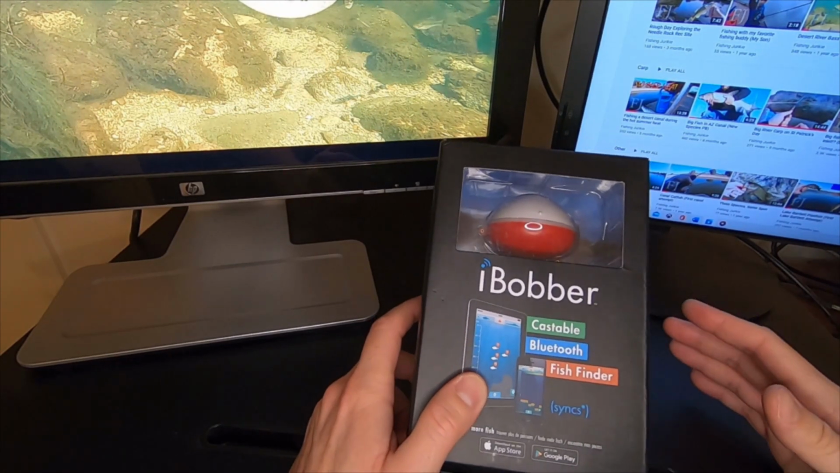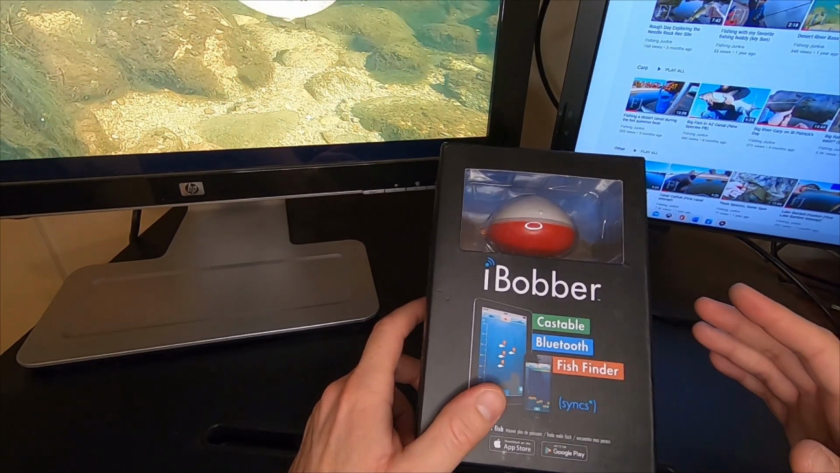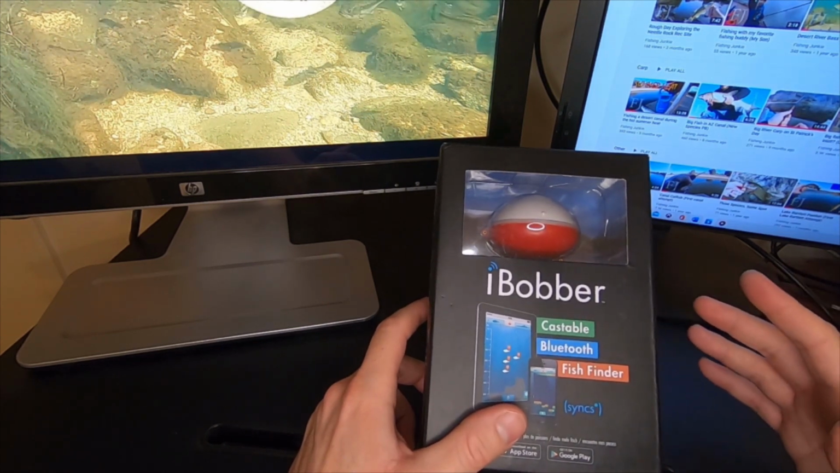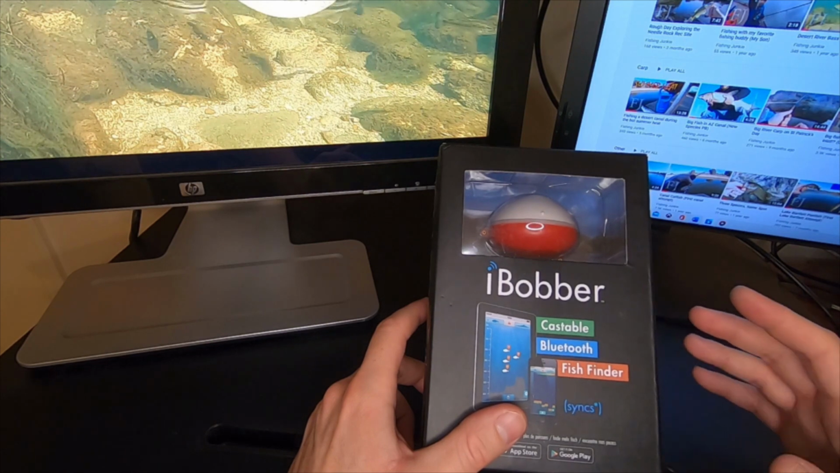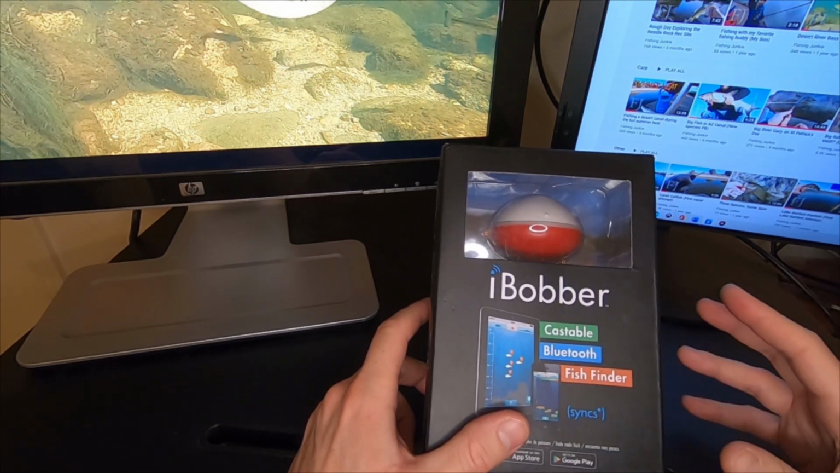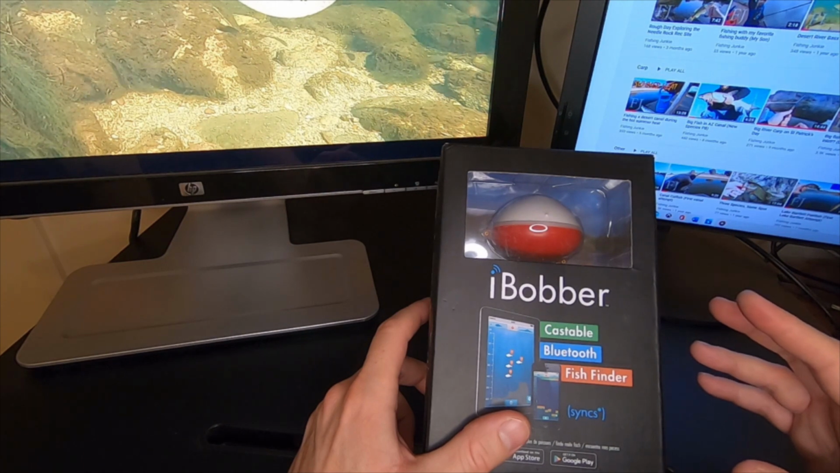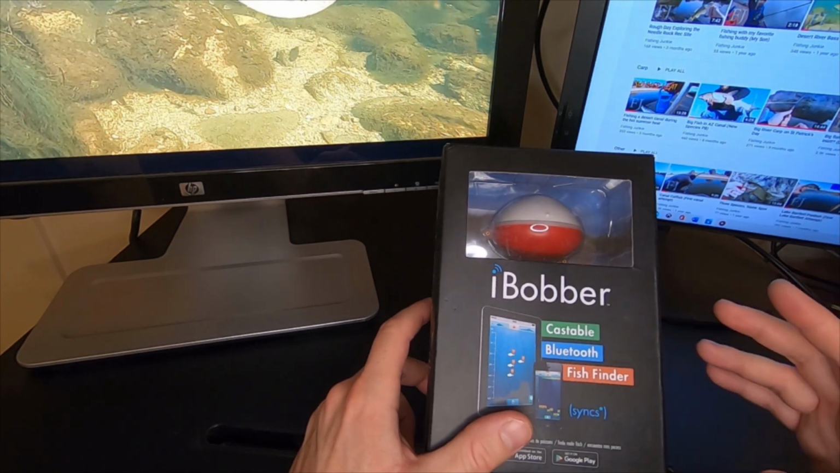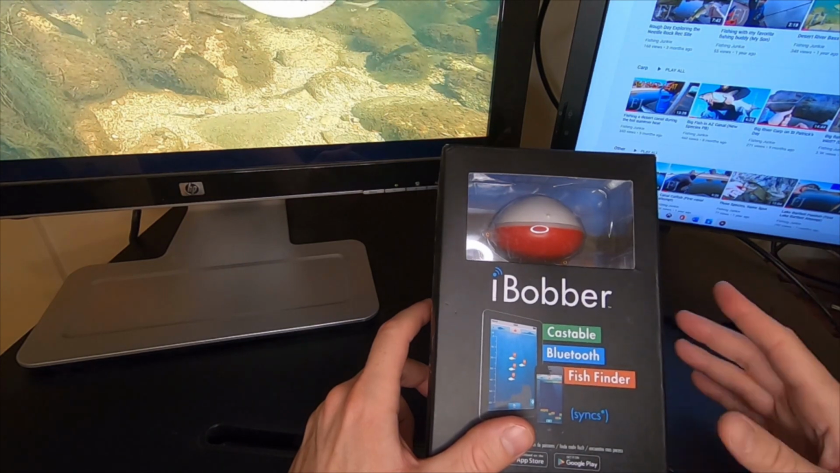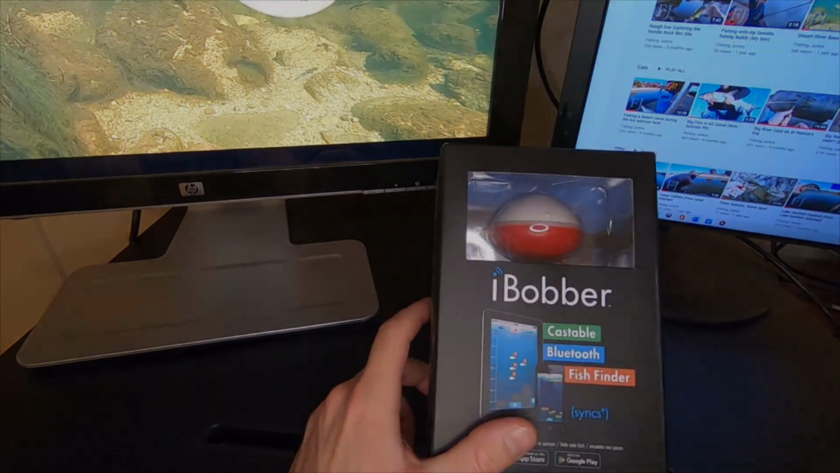All right, so the first clip I'm going to show you is my very first cast with this thing. Appears as though it started working right away. Maybe it had a little bit of a connection issue, but I cast it out pretty far and it seemed to still stay connected and at least show me the depth that I was at for a little while, and you'll see what I mean by a little while.